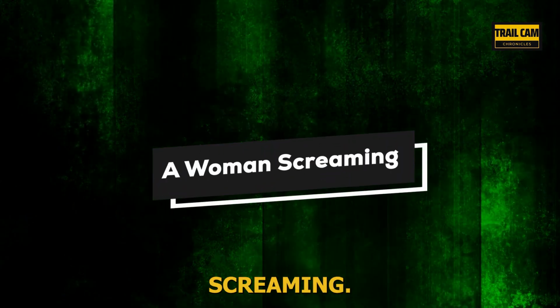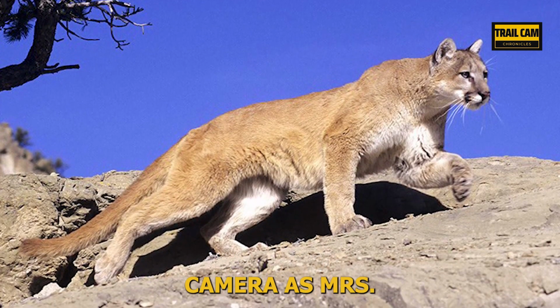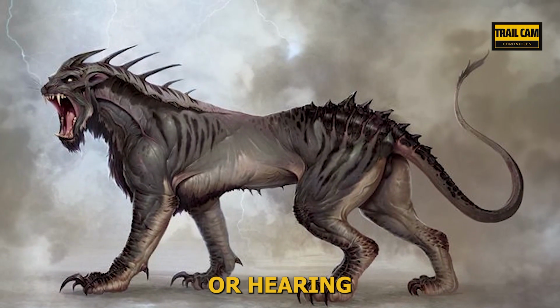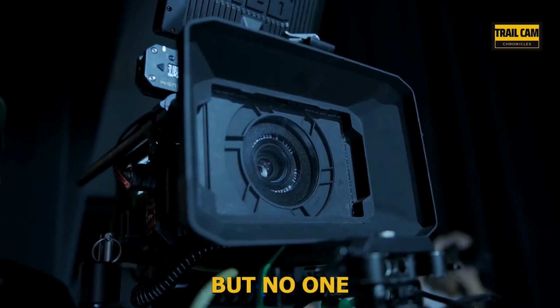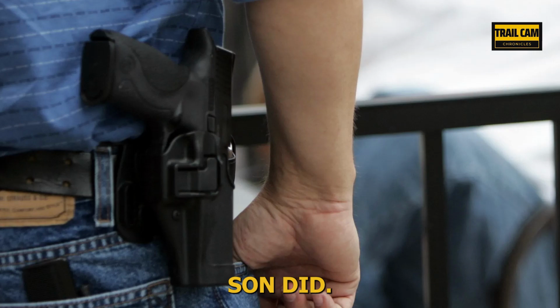A woman screaming. A local hunter captured a mountain lion on his trail camera, as Mrs. Hockey Hands described in a strange encounter with big beasts. The elderly have been relating tales of seeing or hearing them for years, but no one has ever shot or captured one on camera. This gun-toting son did.